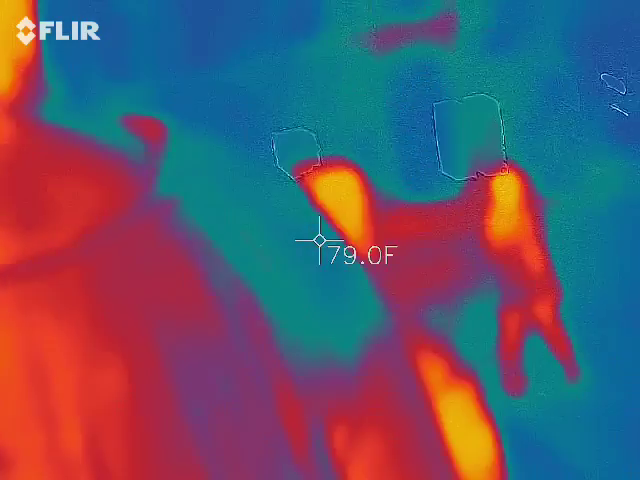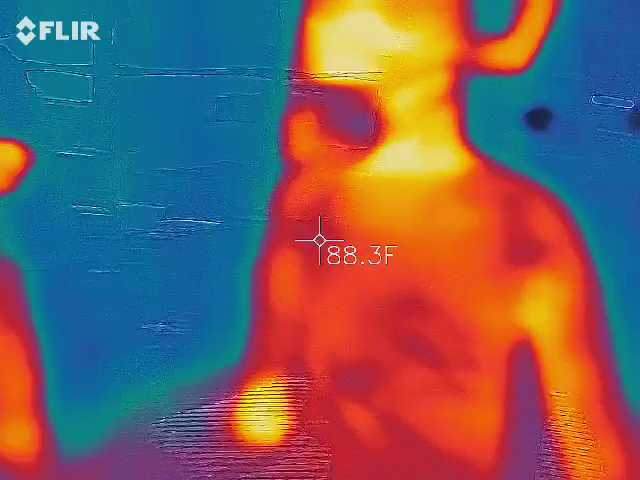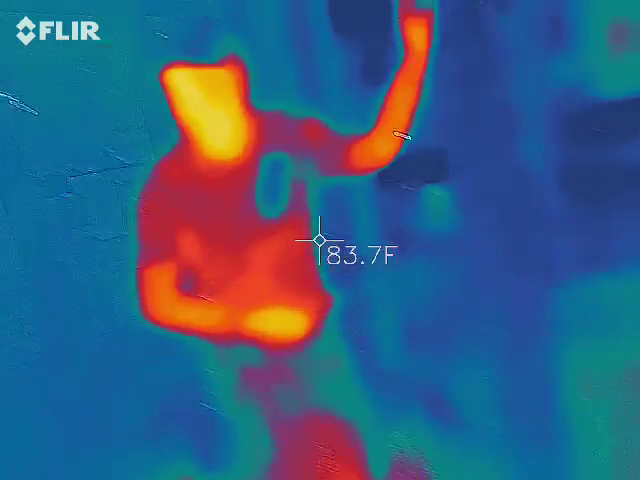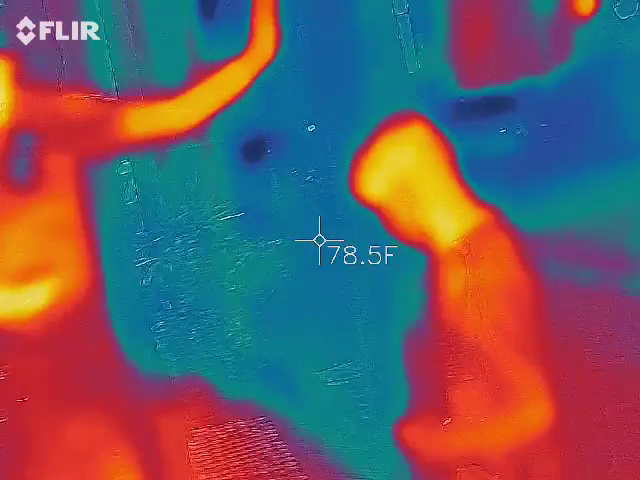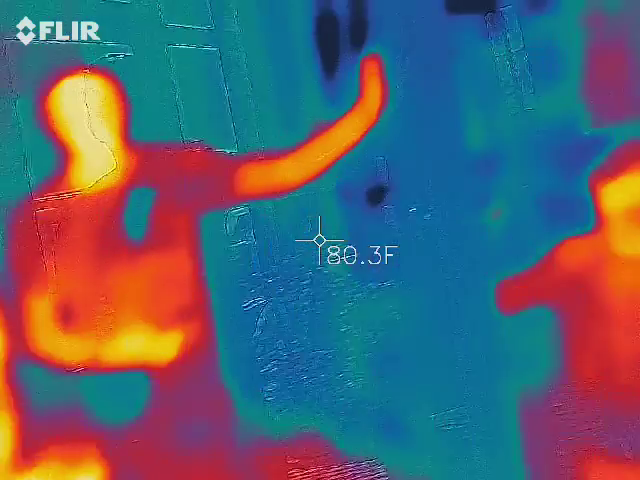Cadence, stay out of the road, please. He's down there taking a bunch of pictures, ain't he? Yeah. He's finding all the cool spots for you guys.